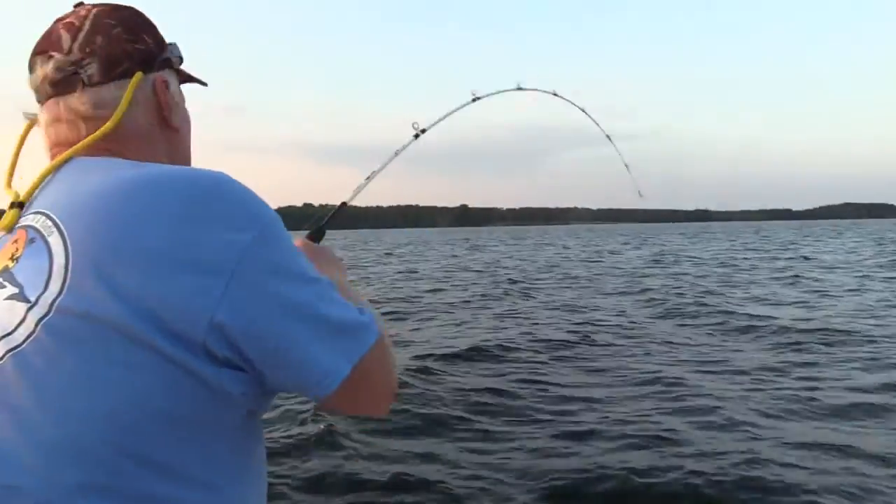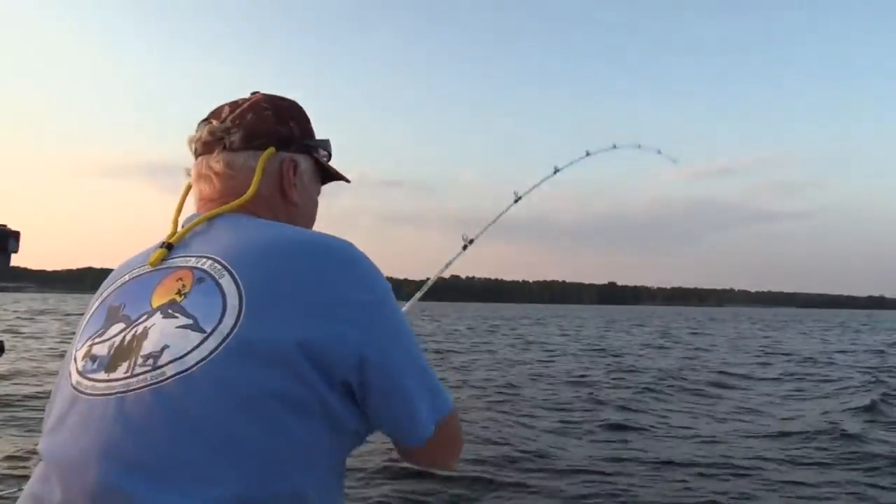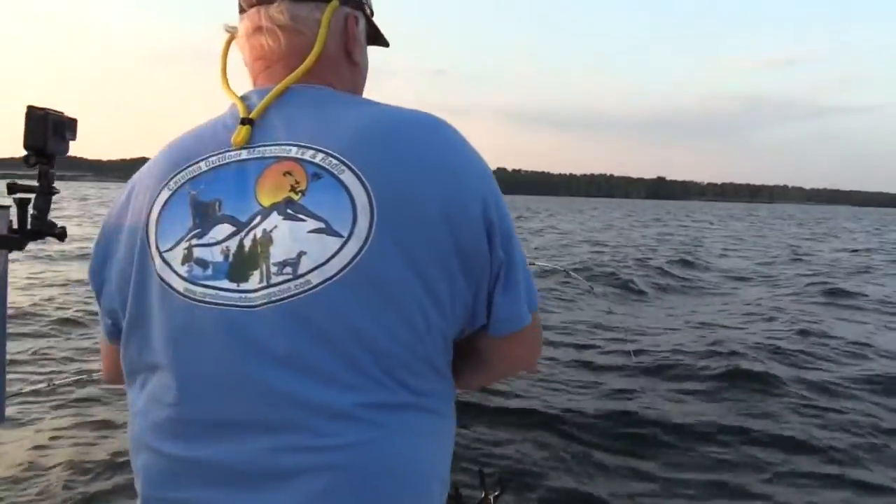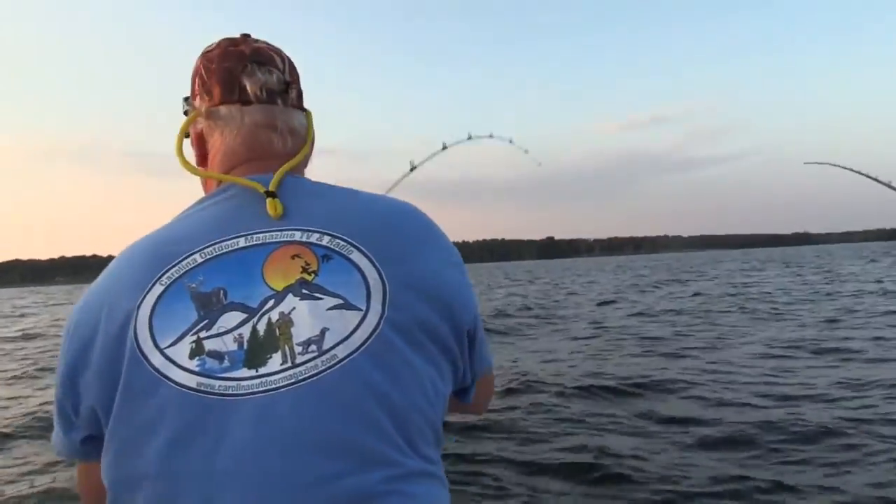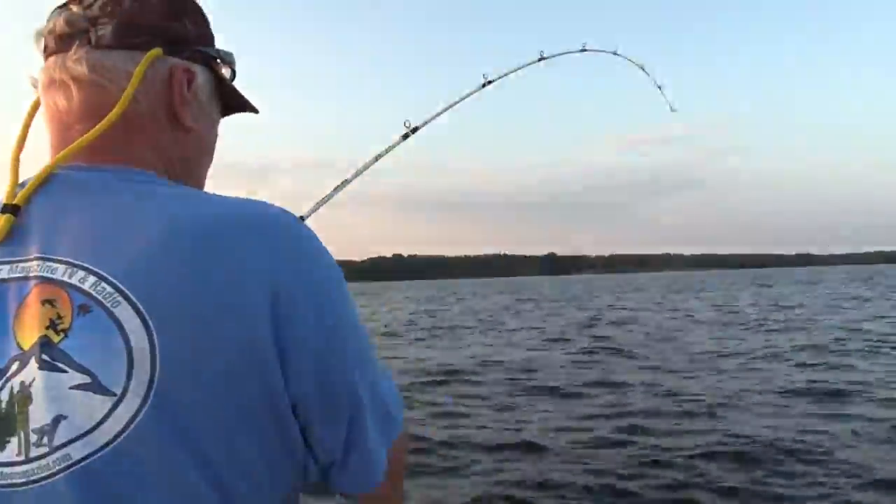All right, fish number 2. Get him fired up a little bit. He's not a very big one, well, at least he hasn't shown his shoulders yet. He's getting a little bigger now. When he sees that boat, he'll make a run. We're pulling these fish up from what, 40 feet? 90 feet deep. That's where they're at today. All right, here we go.